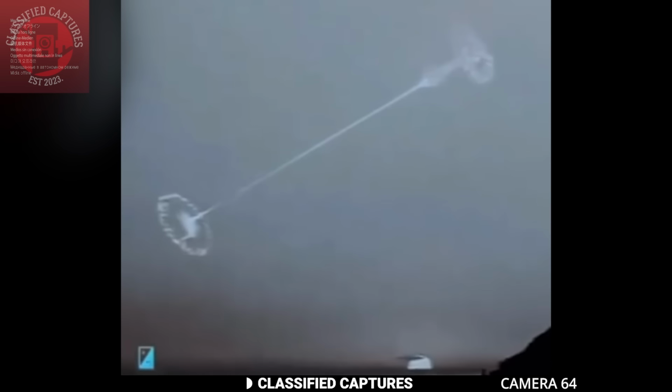People don't talk much about it, but there have always been whispers about its existence. So if what's captured on this footage is some kind of space laser in action, the real question is, what could they possibly be aiming at? A missile, a satellite, or is there something else out there in the sky that we don't know about yet?